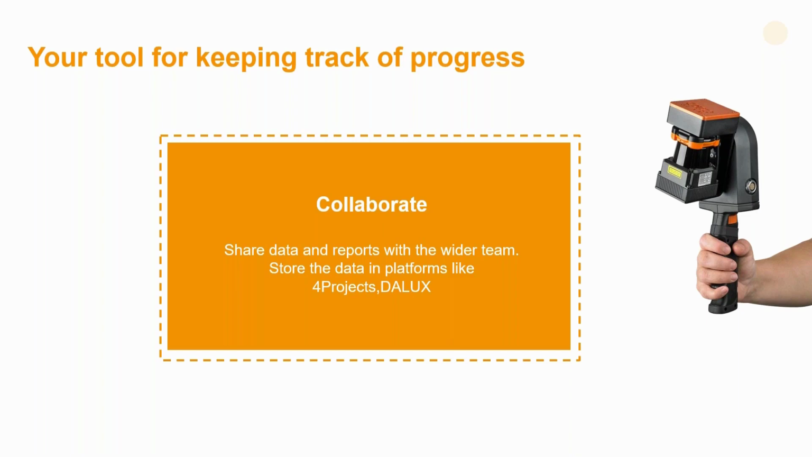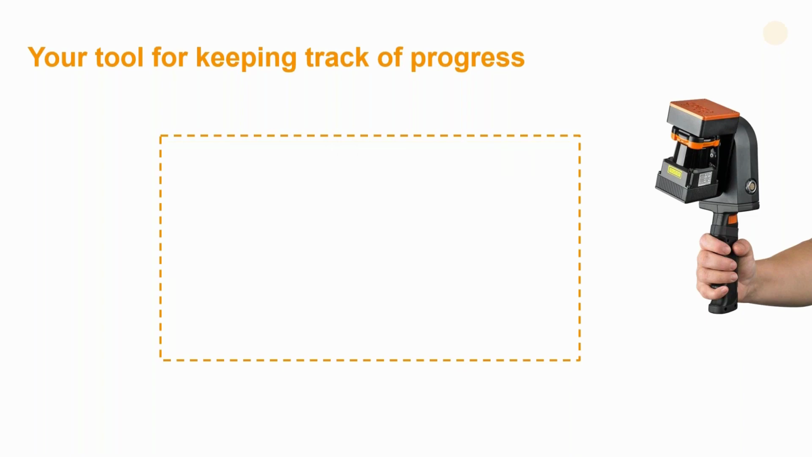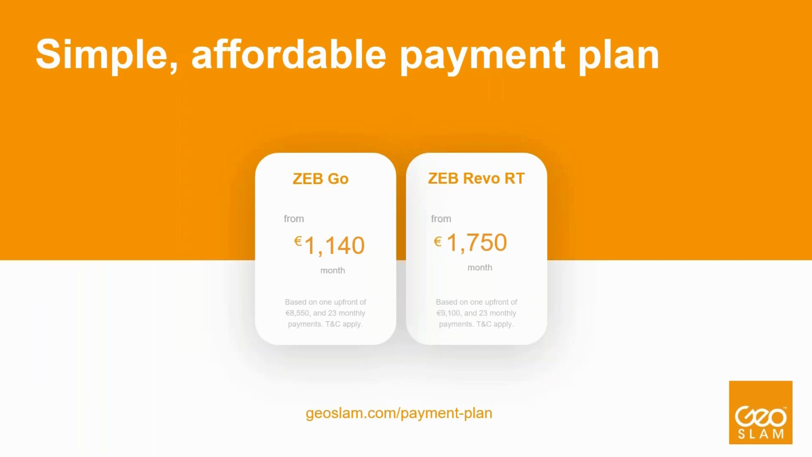Collaborate to share data and reports with a wider team and archive that data into platforms like For Projects or Daylux. Useful reports, the information that you need, fast and simple. And scale it. With our transparent pricing, there's no need to employ third parties. So simple and affordable payment plans.